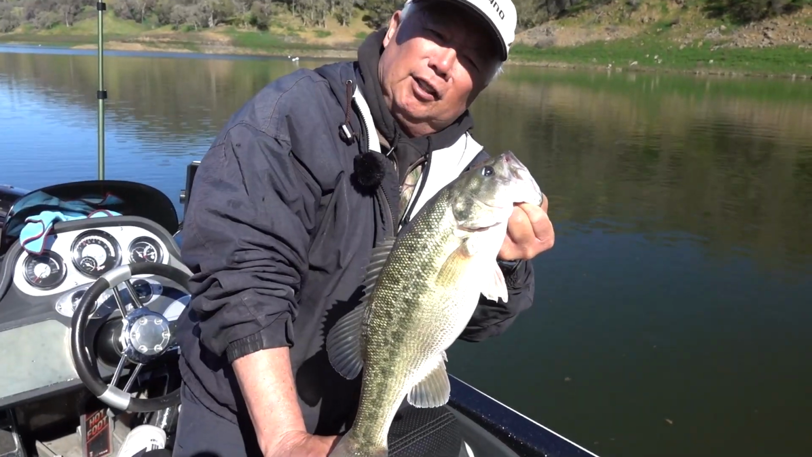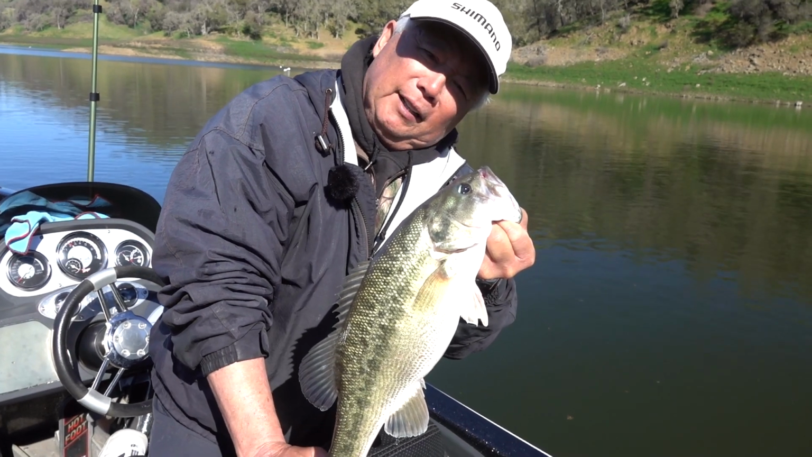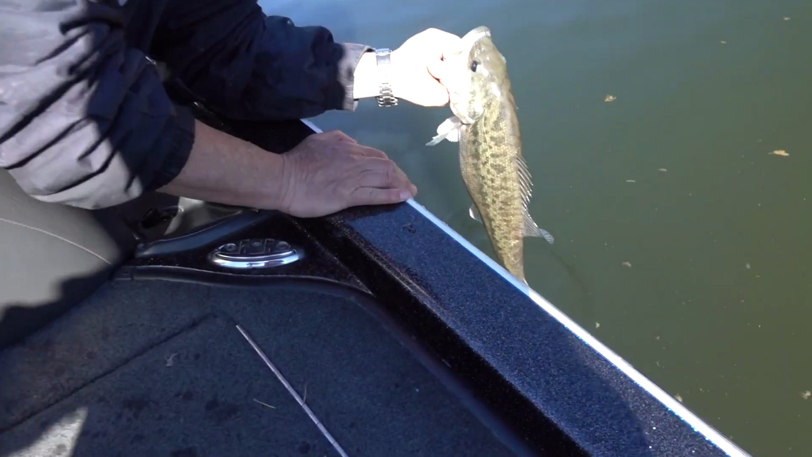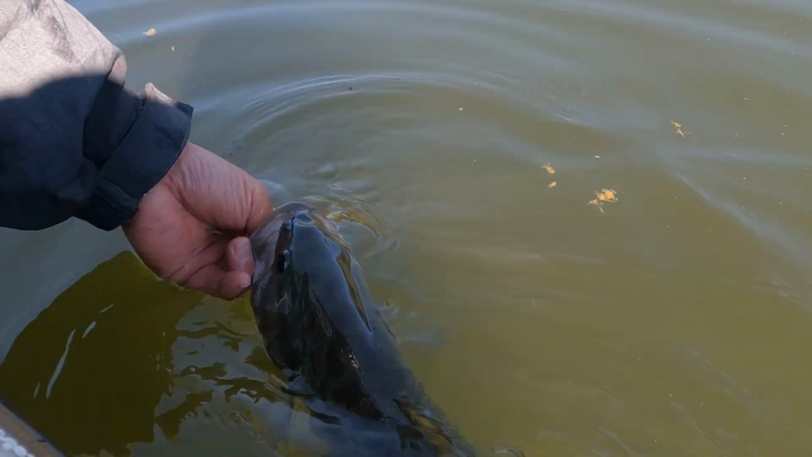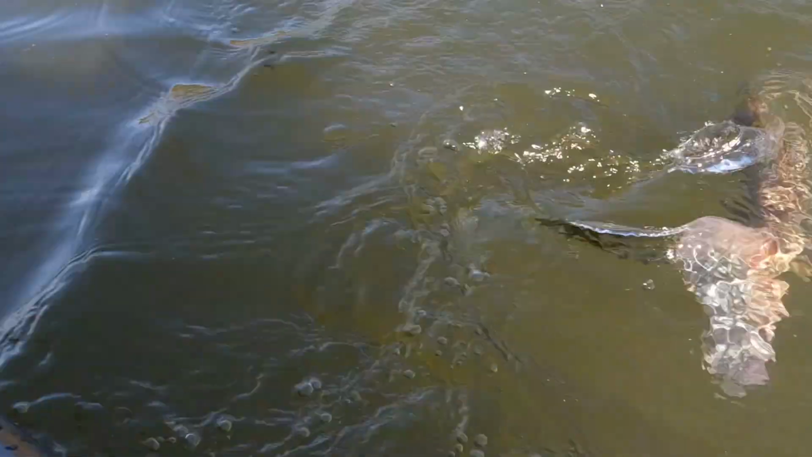Been catching a lot of largemouth, but today we got some nice spots. This one's over 2 pounds, so I'm gonna put her back. When I release them, I usually set them in the water and wait till they give me a big kick, like a kiss send off. And, oh, adios.